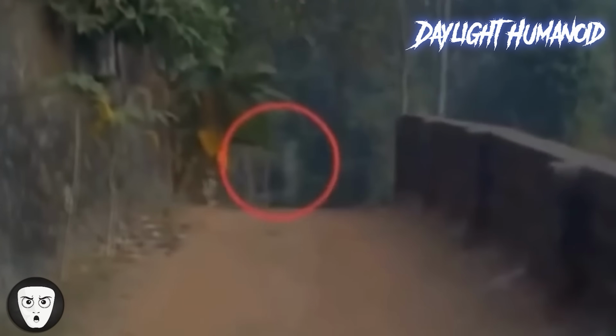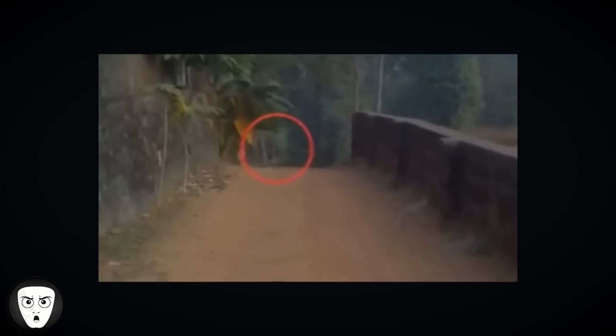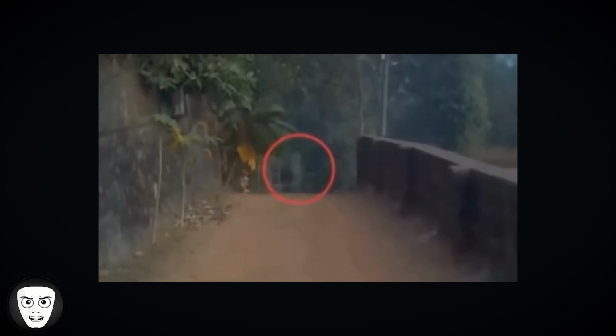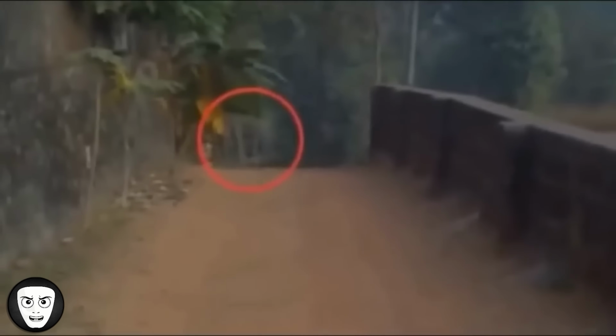A man from Petropolis, Brazil, was testing the camera on his new smartphone during a daytime walk in September 2012 when he captured something he couldn't explain. The footage appears to show a translucent humanoid-shaped figure crossing a dirt road before disappearing into the surrounding vegetation. Startled by what he had seen, he turned around and left without investigating further.